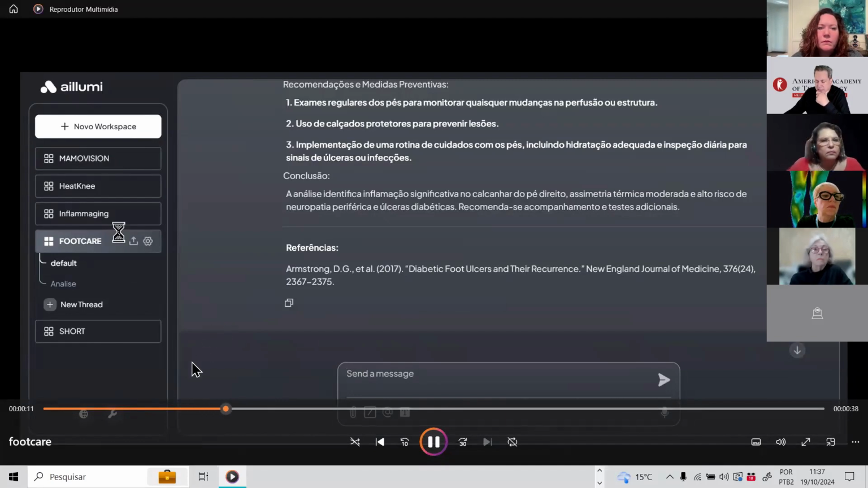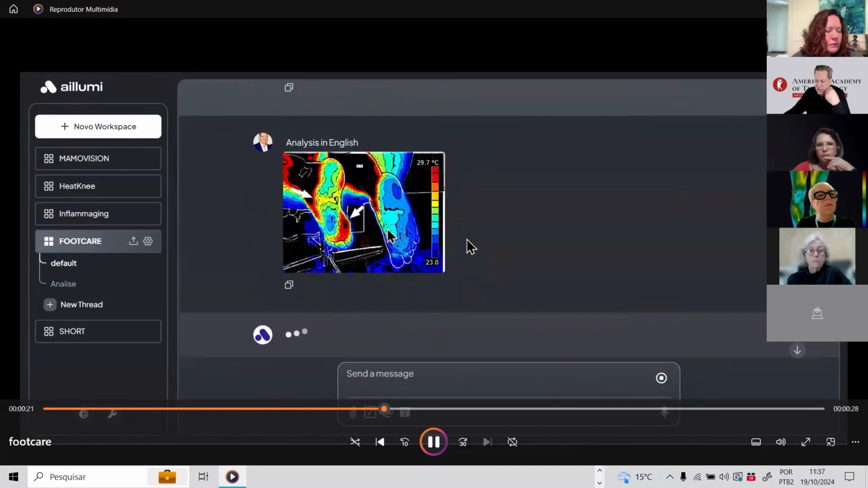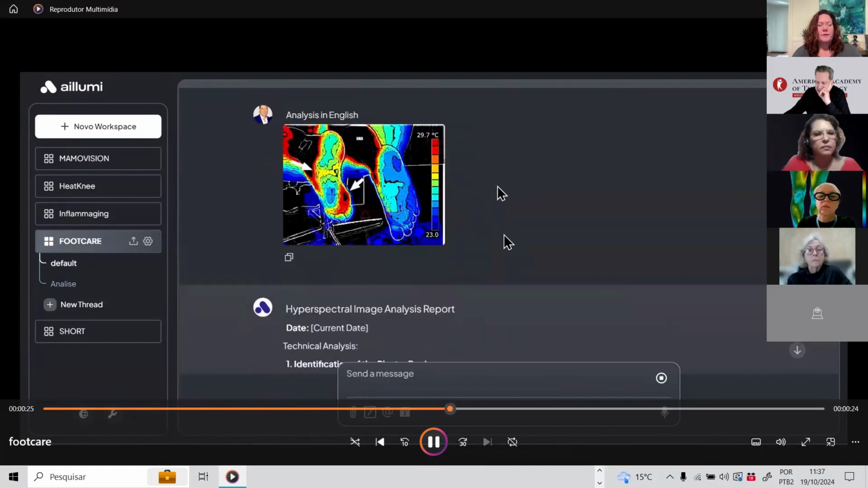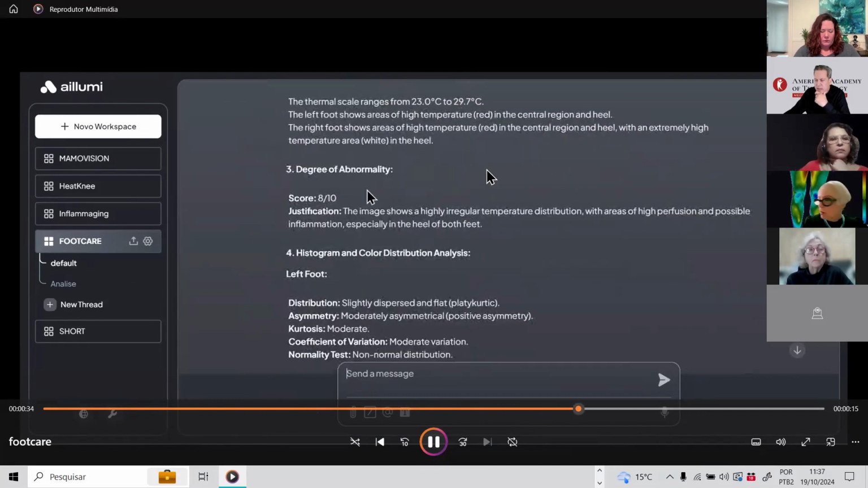As you can see here, there's only one image, and I put just analysis in English. Could be analysis, you can say the age of the patient, the name, etc. And the system will recognize what is happening here. It will describe in real time, in 2 or 3 seconds, what's happened.